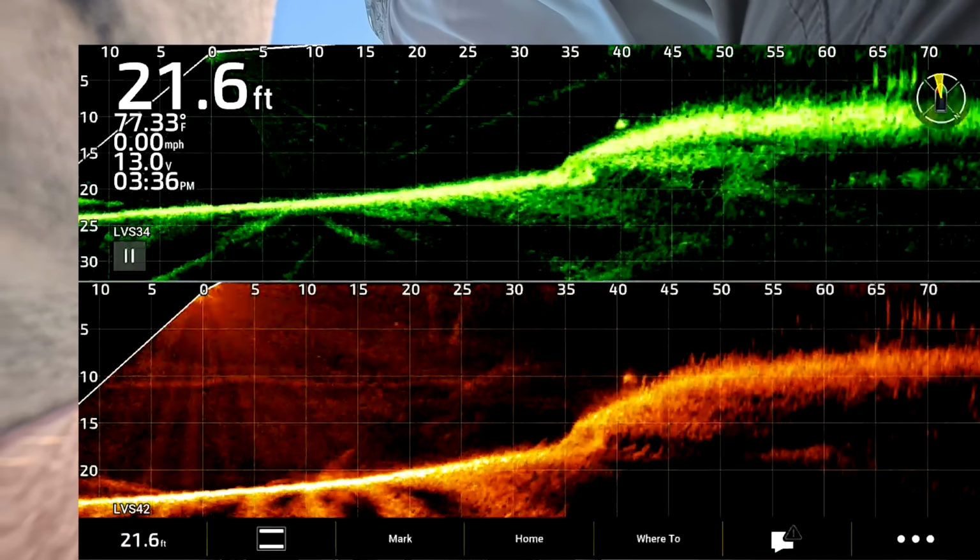Oh, we got us a player. Still not seeing it hardly on the 42. Can see my jig pretty well, 45, 47 feet.